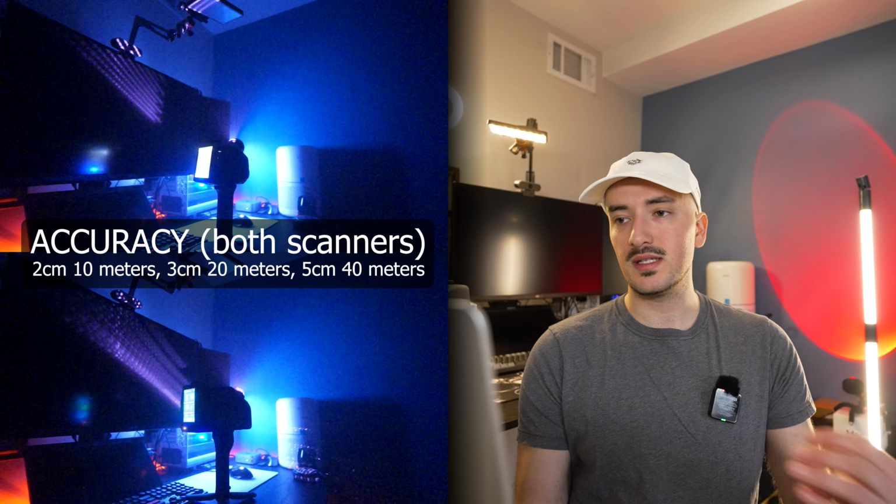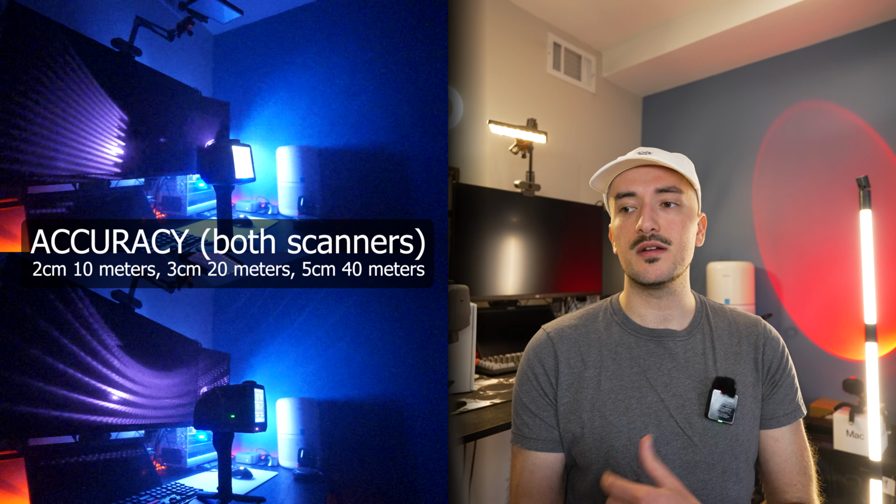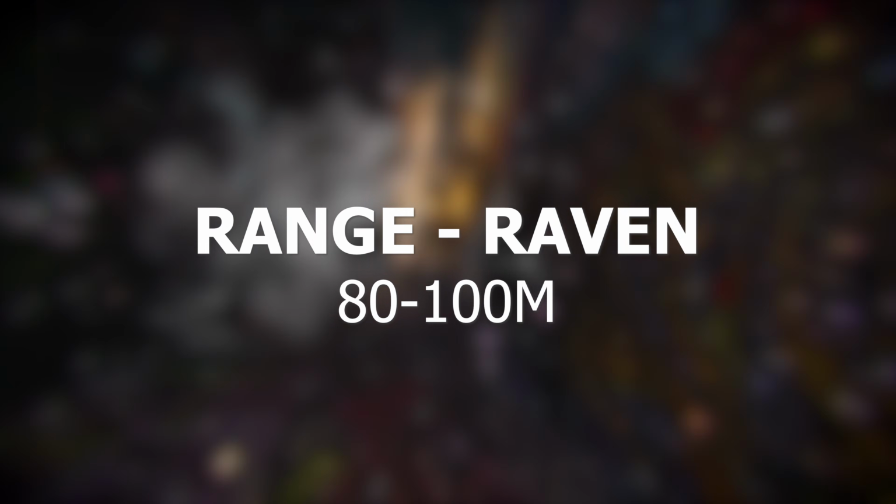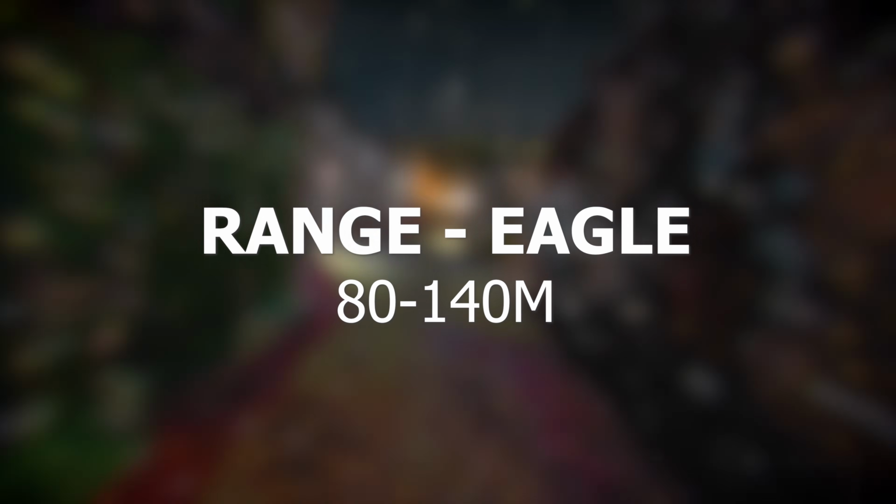In terms of accuracy, both scanners have the same specifications. It's 2 centimeters at 10 meters, 3 centimeters at 20 meters, and 5 centimeters at 40 meters. And the scan range for the Raven is between 80 to 100 meters, down from 80 to 140 meters on the Eagle. For me, this isn't really a concern because I'm mostly scanning indoor spaces.